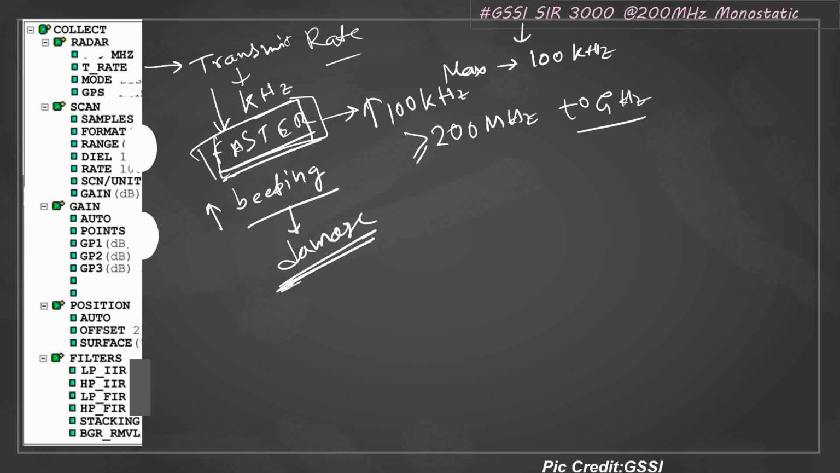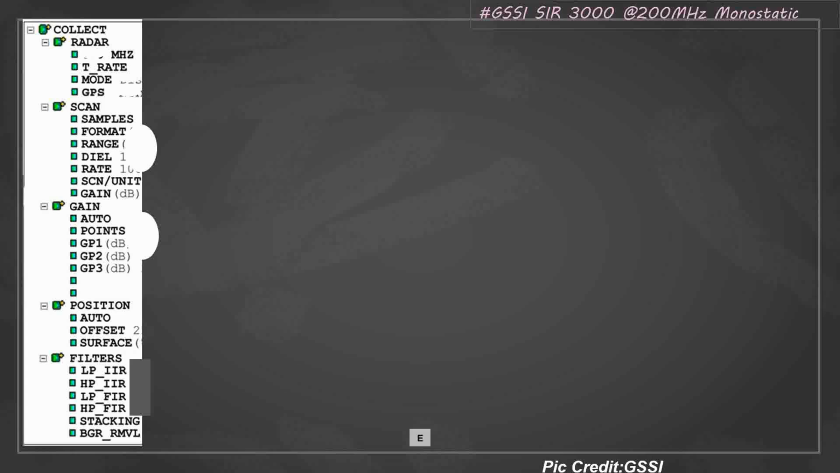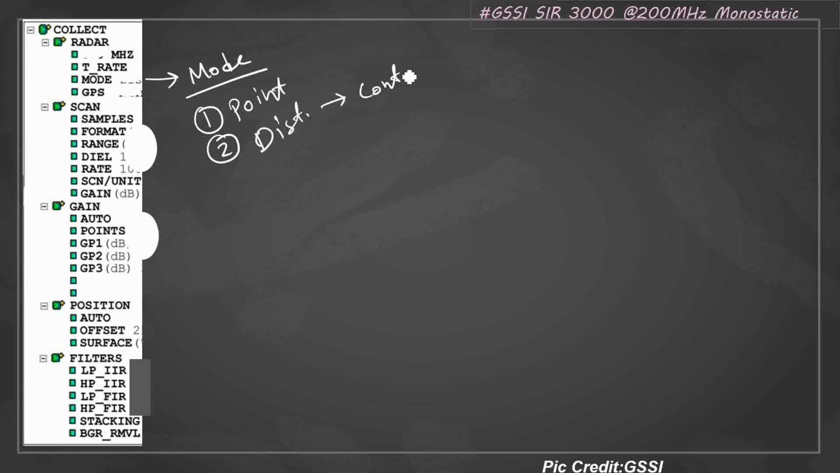Now for the third point here, that is mode. Mode could be of three types. One is point mode. Second is your distance mode, which in layman's terms is also the continuous scanning mode. And third would be the time mode.